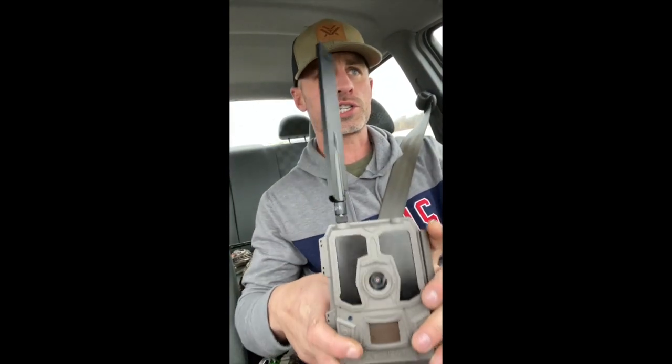The reason I'm doing this part right now in a car and showing you this is because I got to put this in a tree. I have a new property. I want to know what's going on. I have a camera in there right now, but it's not a cell cam. And all my other cameras are deployed in other states right now. I got to go get them. I mean, that's how valuable they are. You got to have more than one to really get an idea what's going on.